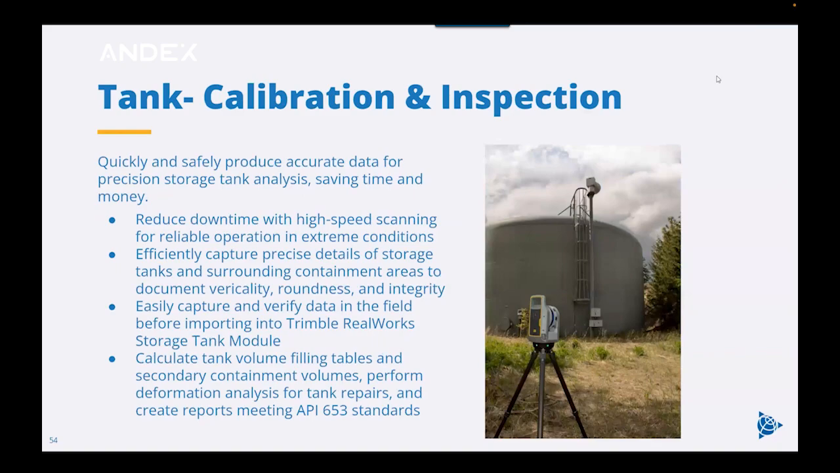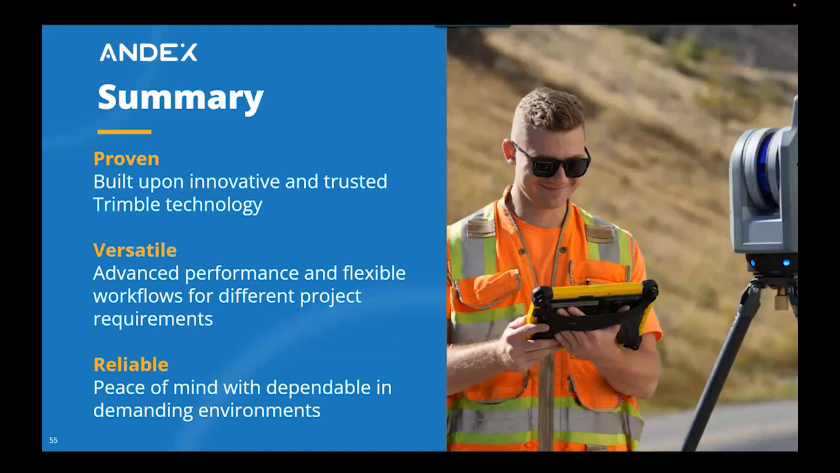For tank calibration and inspection, you can quickly and safely produce accurate data for analysis, reduce downtime with the high-speed scanning to efficiently capture all of the details that you need, and you can verify the data in the field, then import to RealWorks tank module to calculate tank filling tables and secondary containment volumes, perform deformation analysis, and create reports. And with that, I'll turn it back to Jason.